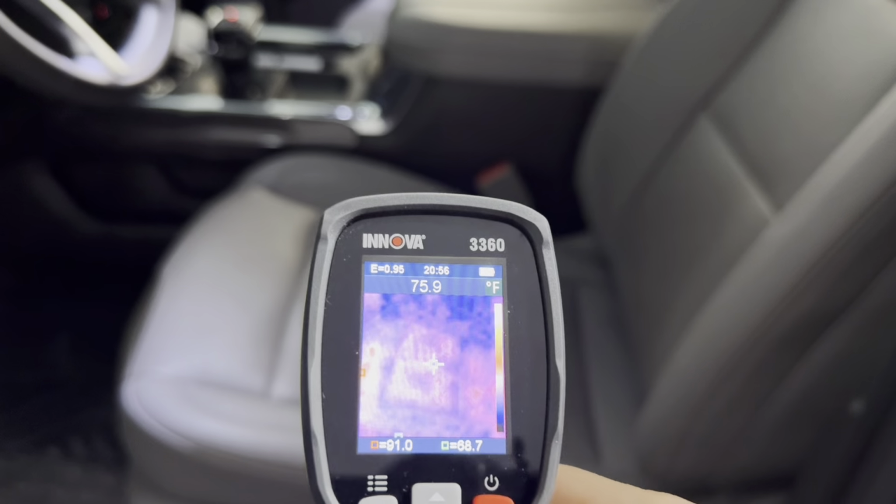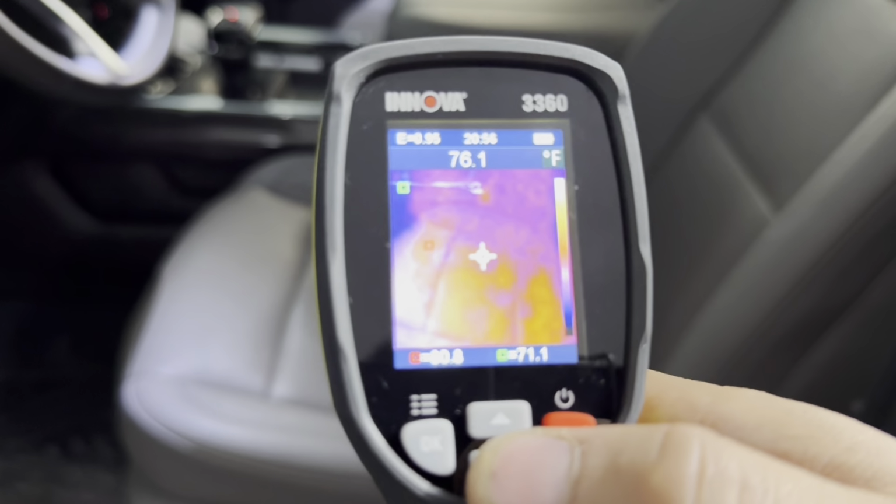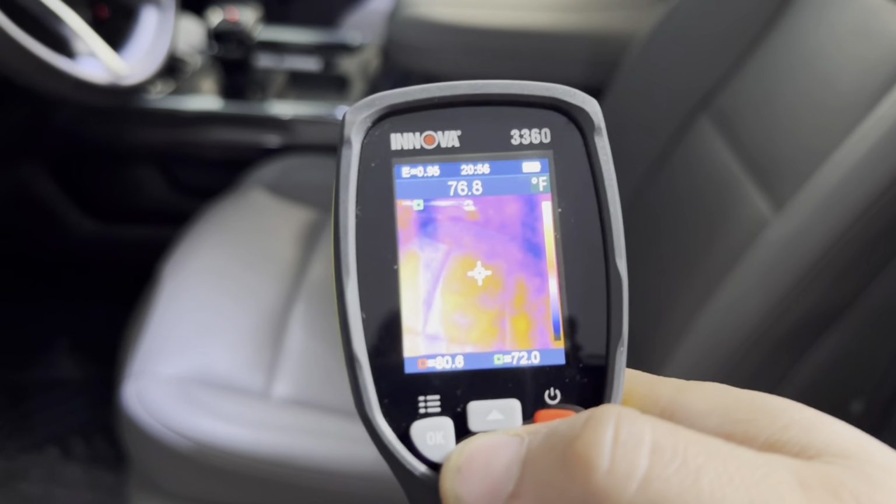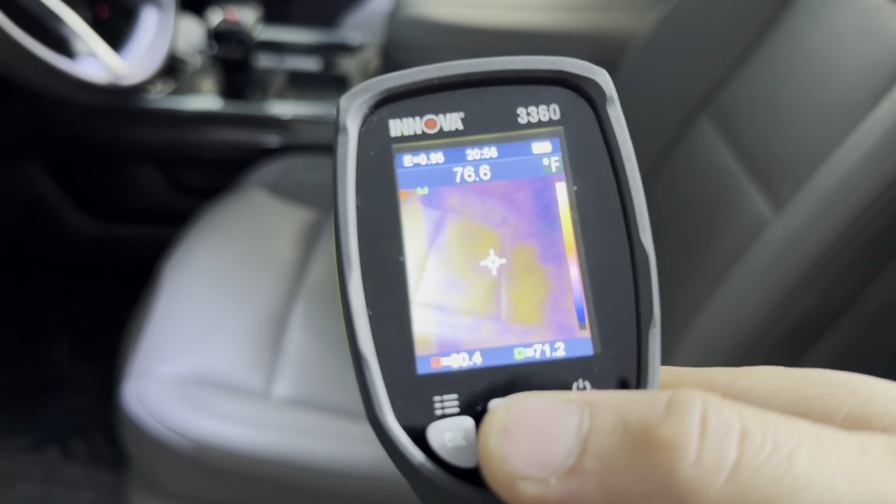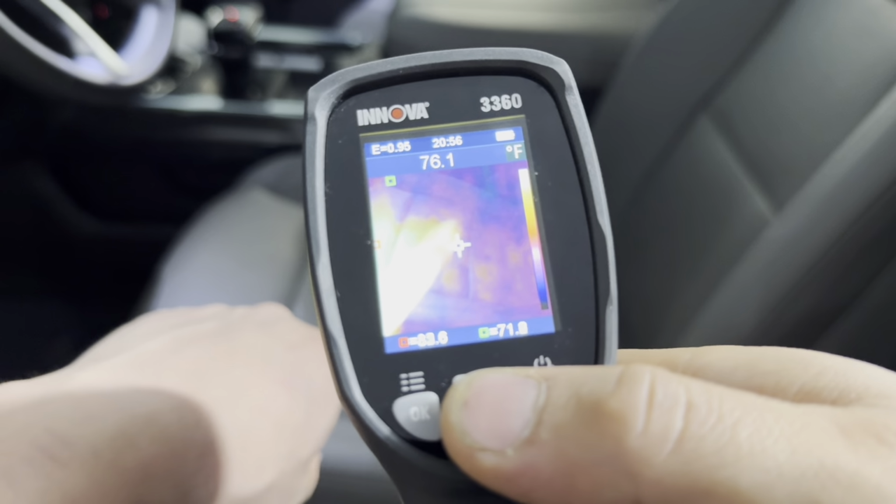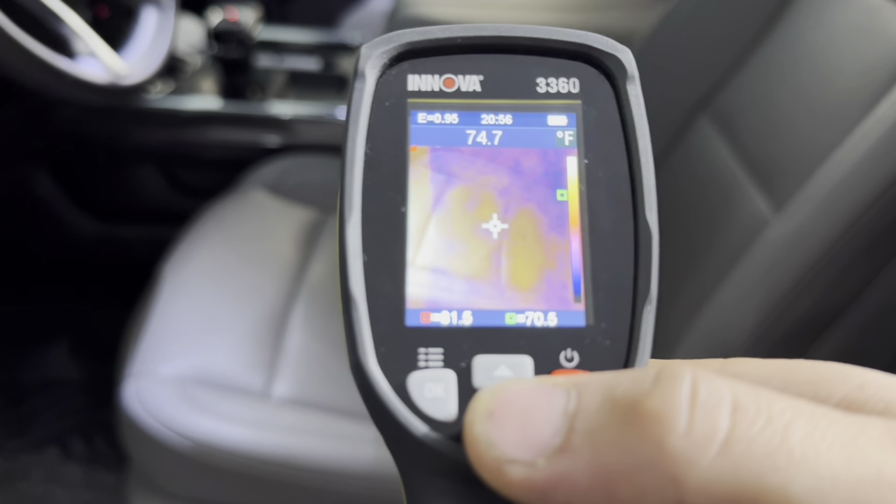Let's go back to the seat. So as we can see, you can start to see right there in the middle, that heated element in there.